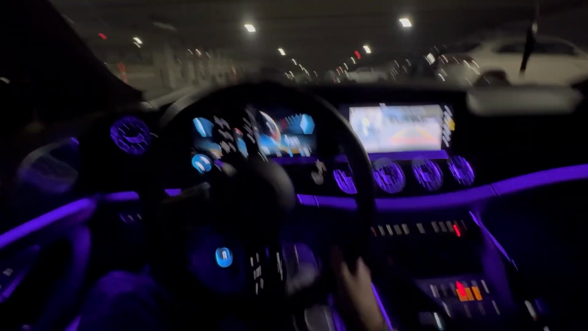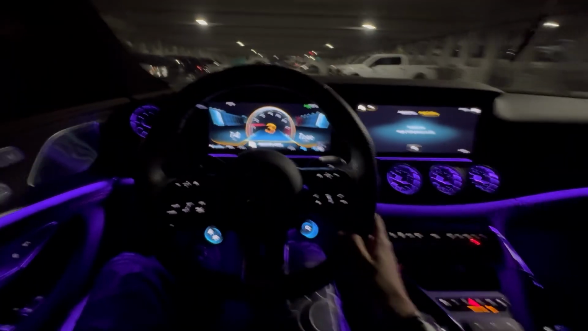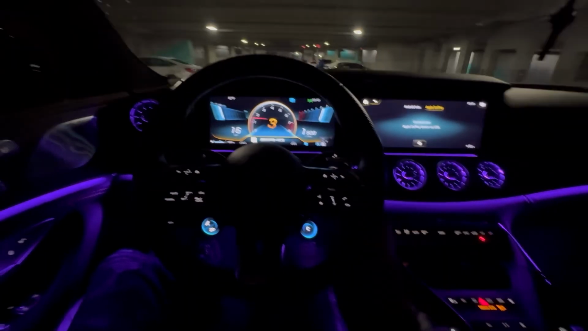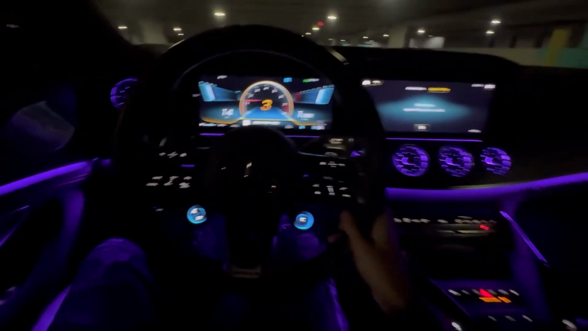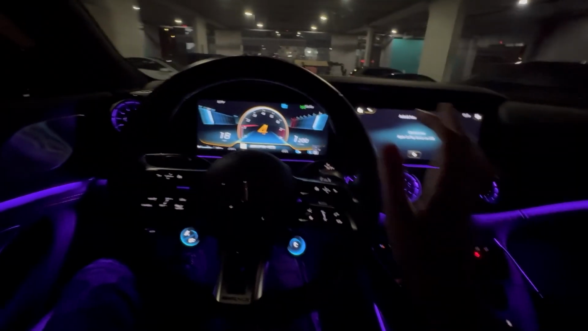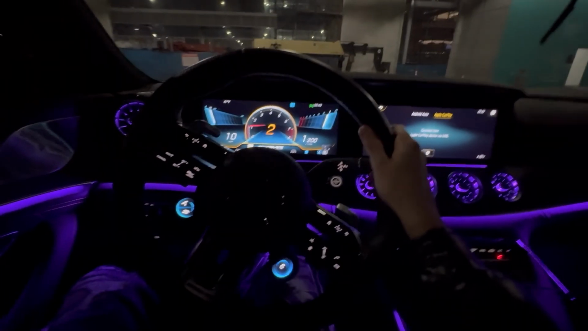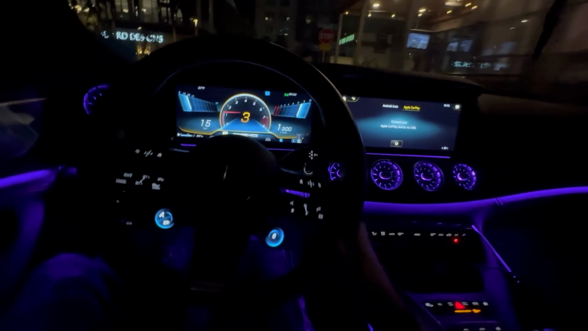All right, y'all, so we pulling out of the garage. I apologize if the angles sometimes while we're in the city get a little hectic, but if y'all don't know, I'm shooting this on my phone, so it's not on a GoPro or nothing like that. I'm gonna try my best not to yap too much, but I'm finna hit the city right now, get some nice little sounds, some burbles, some pops, things of that nature, and just show y'all around the city.